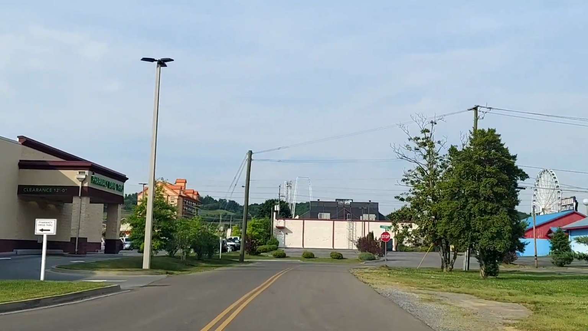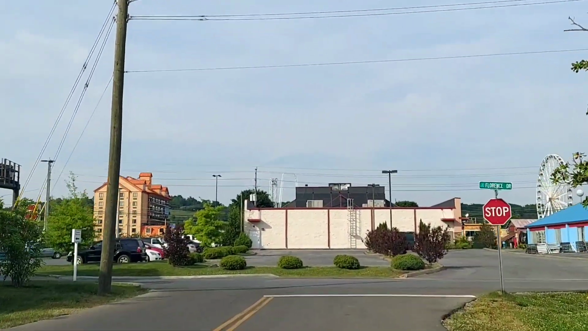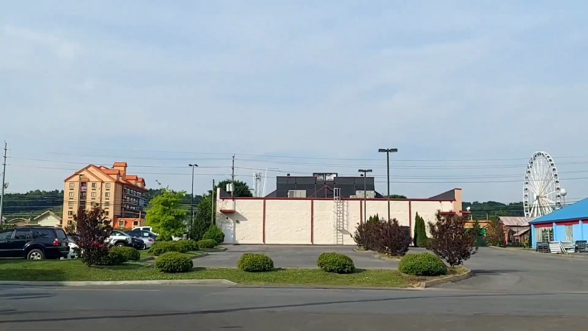Now, here's something. Let me take it back here. If you make a left right here, this is Publix. Oh wait, you can't. Okay, there you go. The Publix is on your left, right there. And this is Florence Drive right here. So it was McGill Street.